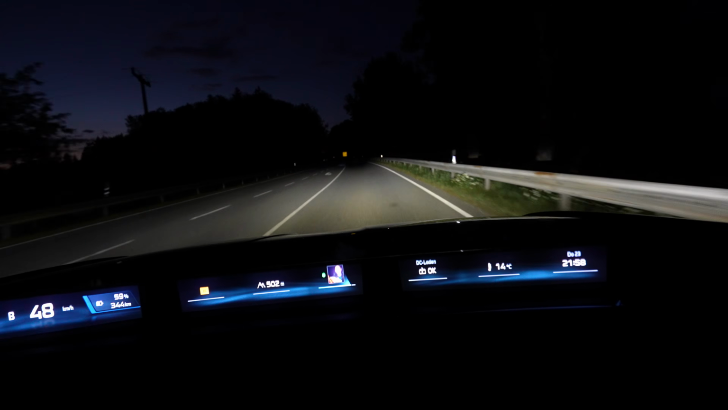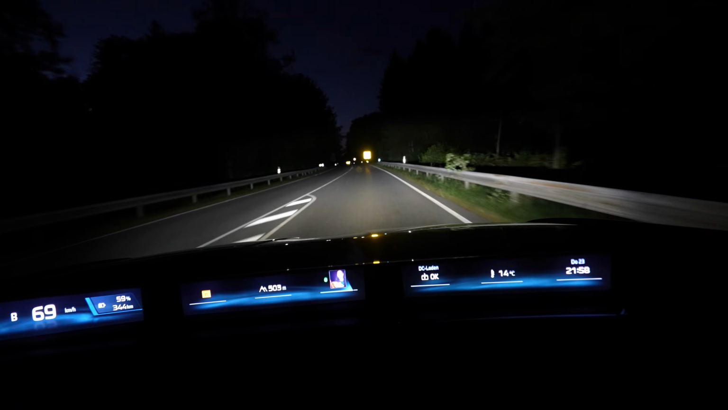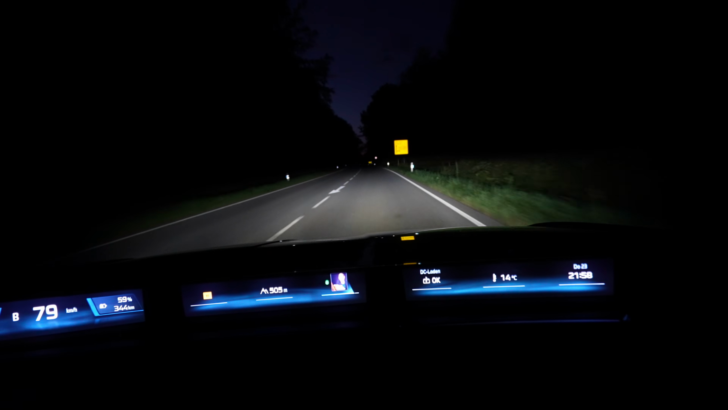Now let's get to the high beams. I just will turn them on manually. Yep, that's bright and high and wide. Oh my god.